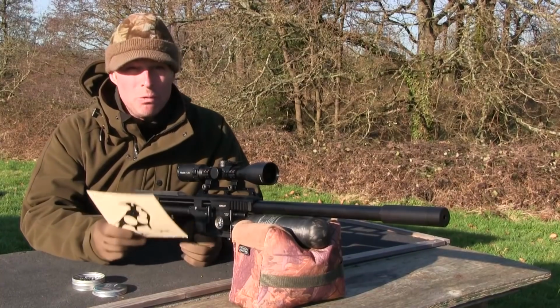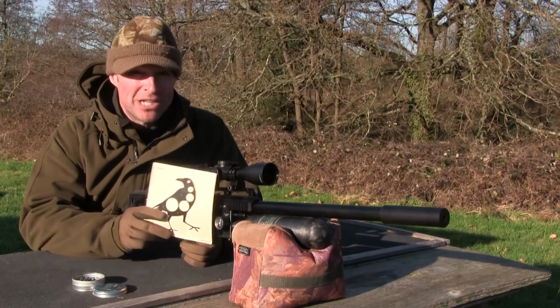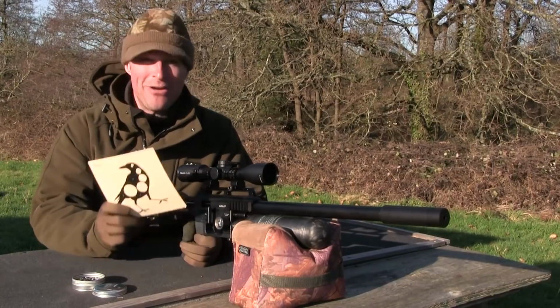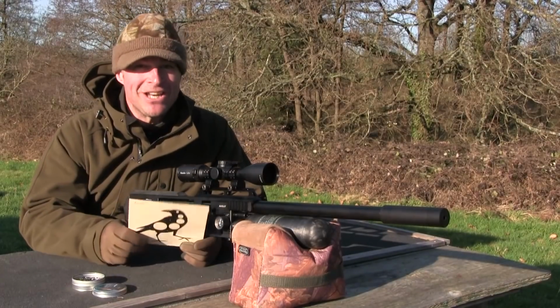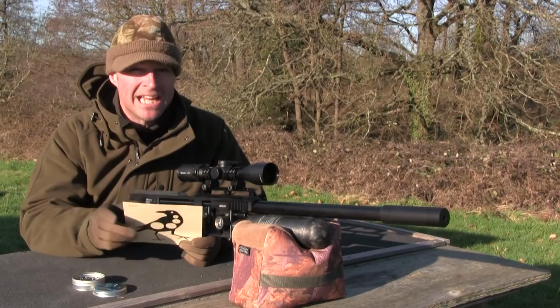So that's my first proper look at slug ammunition, and I have to say that I'm really impressed with what this setup appears to be capable of. And funnily enough, I can just feel a slight breeze on my cheek, so it seems like we probably had the best part of the day for doing that accuracy testing.